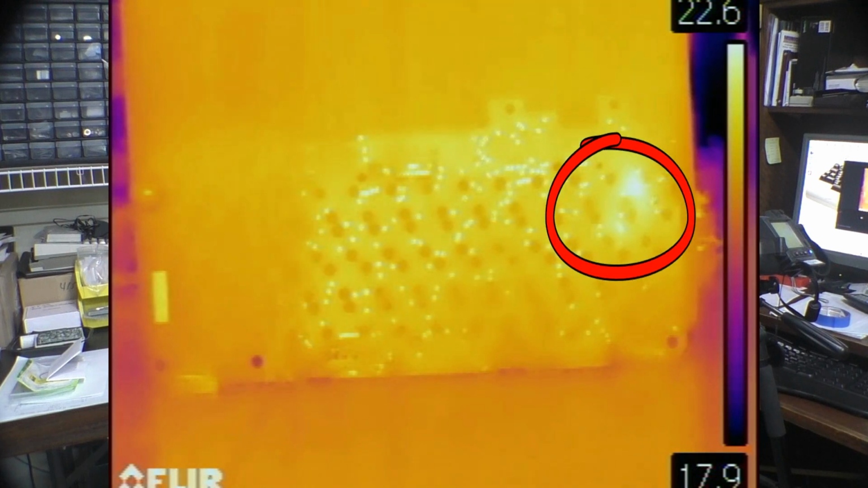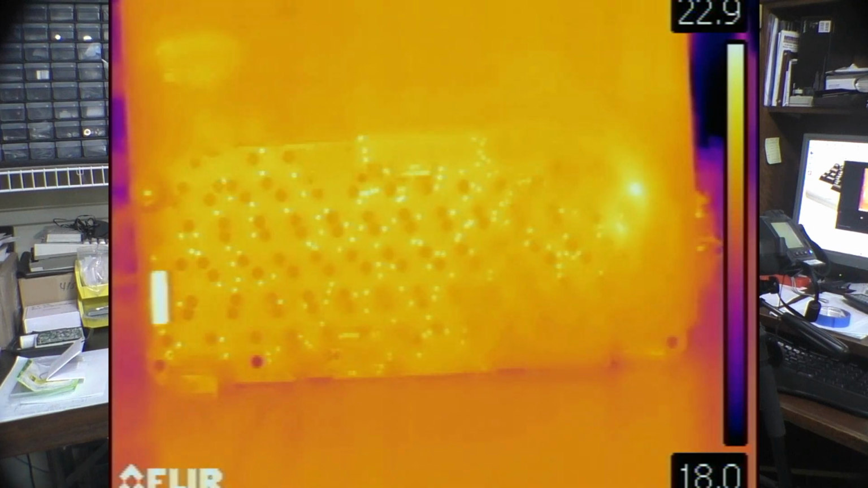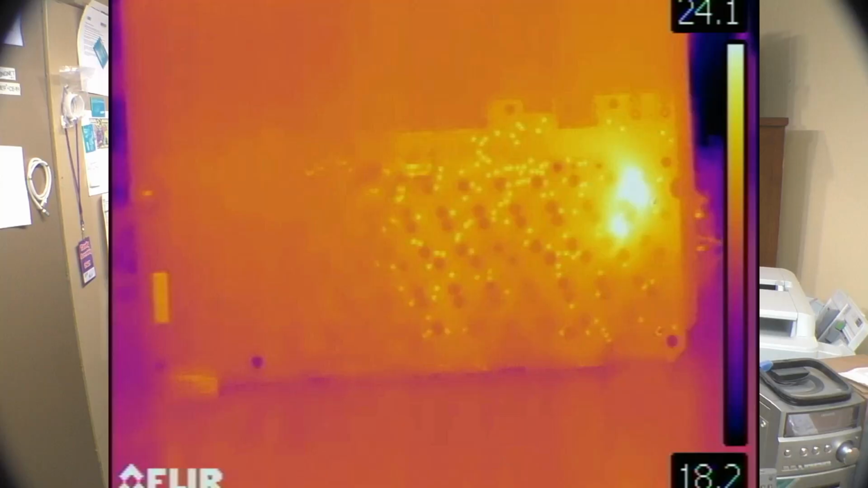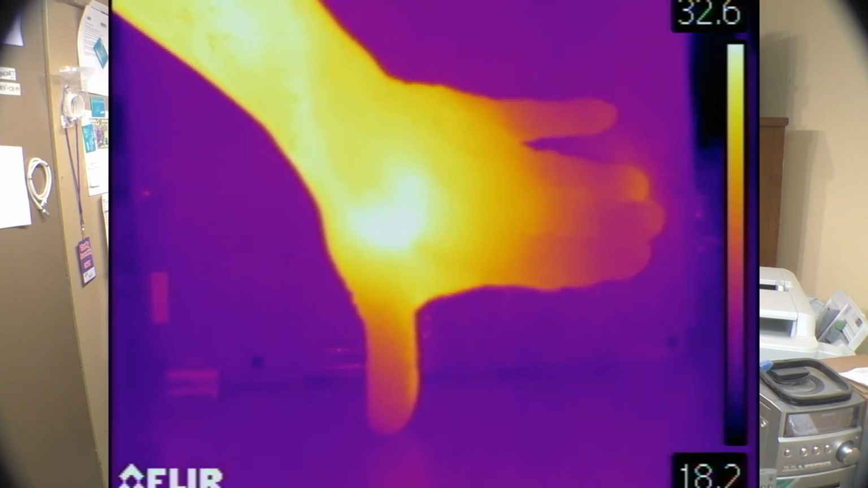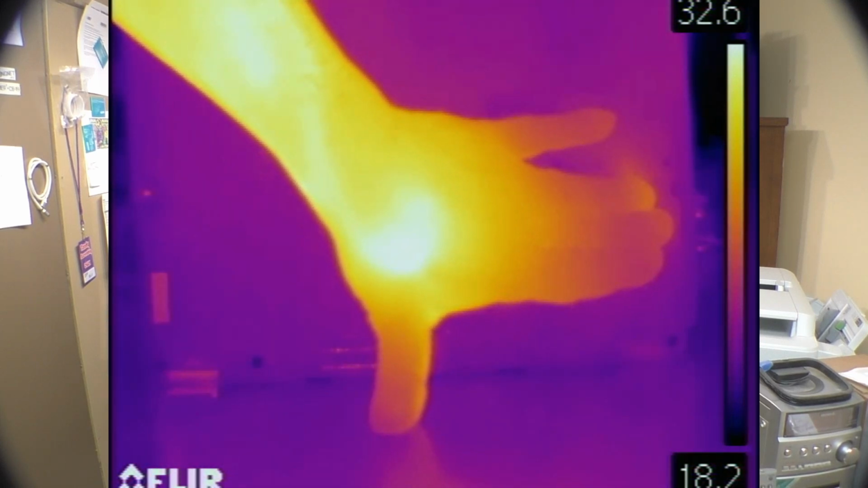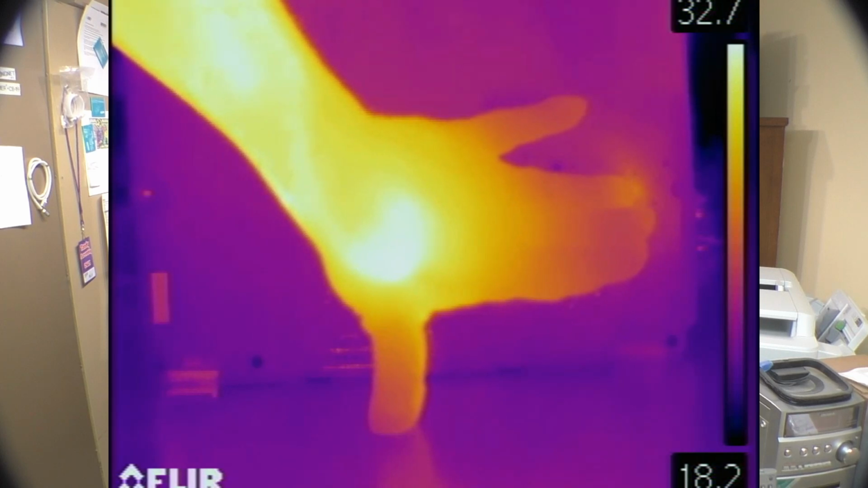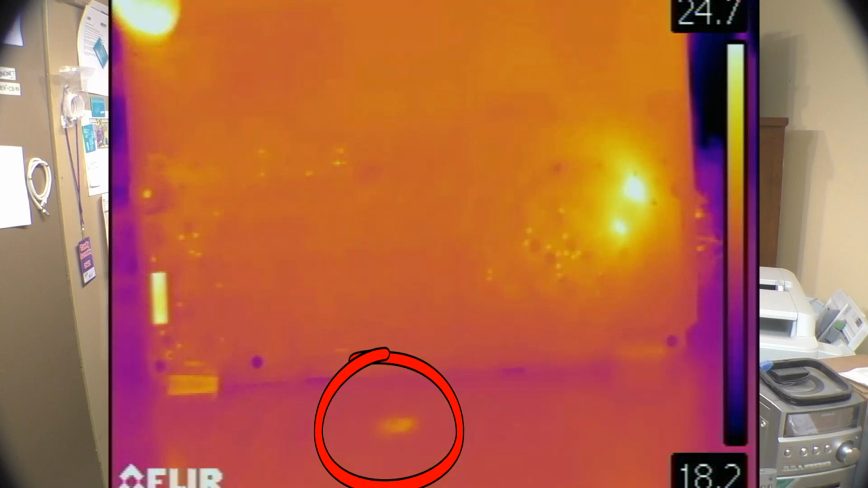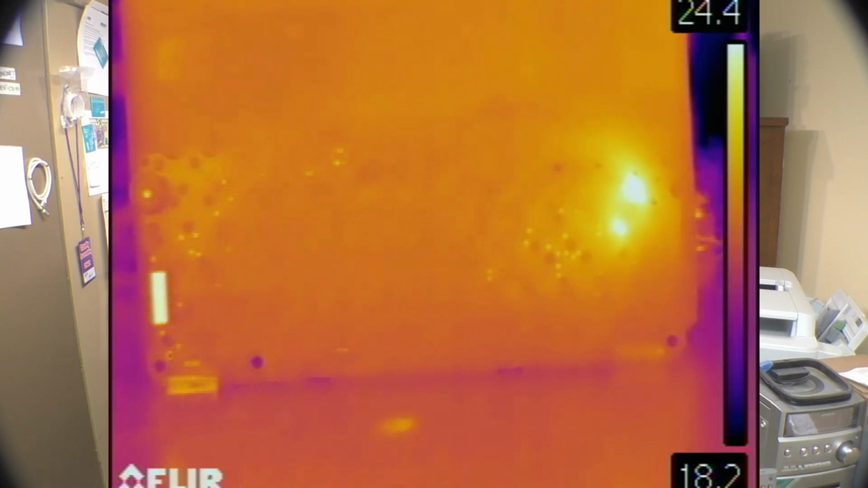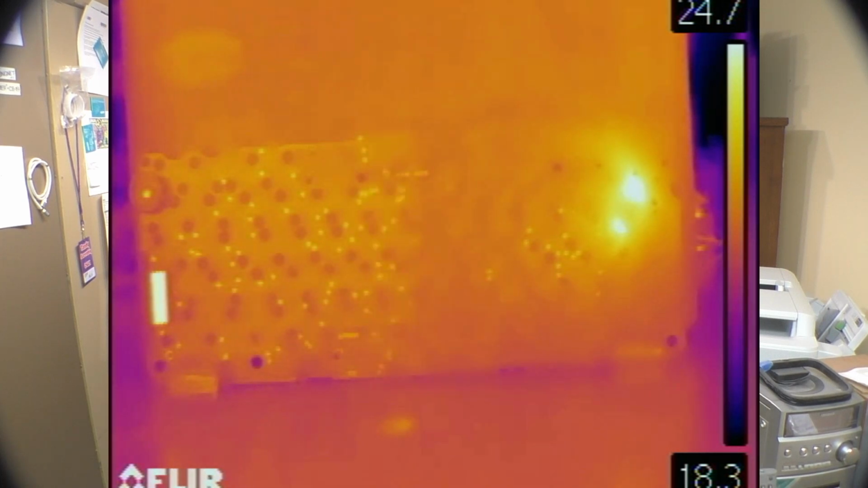Yeah, we still got a bright spot in the upper right hand side. And if I place my hand near there, I don't want to touch it because I'll leave a heat signature on it. You can see my thumbprint. I had my thumb on the mat, and you can see that you can still see the glowing of my thumbprint.